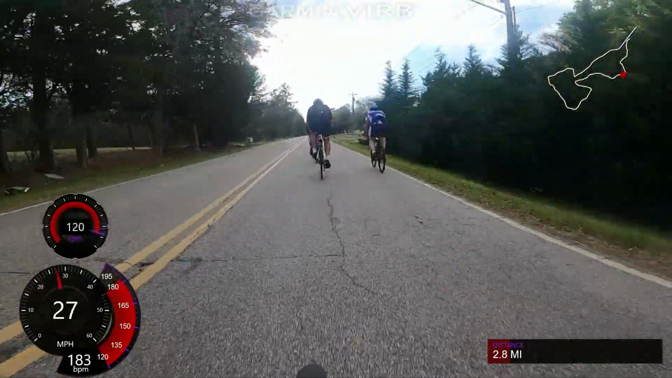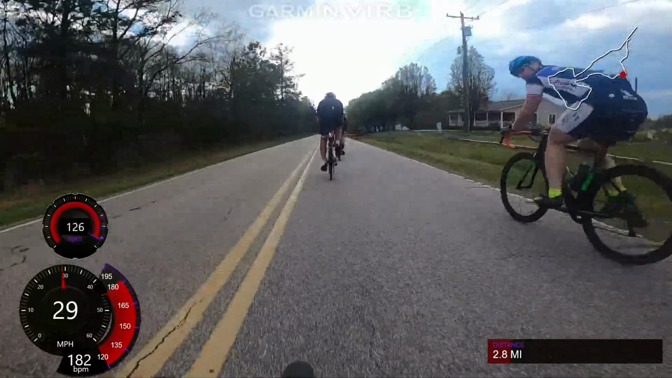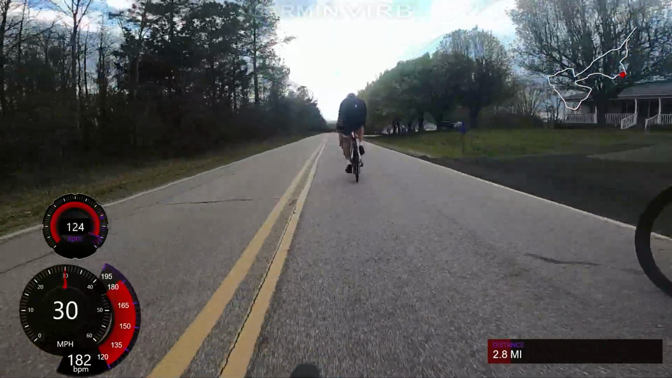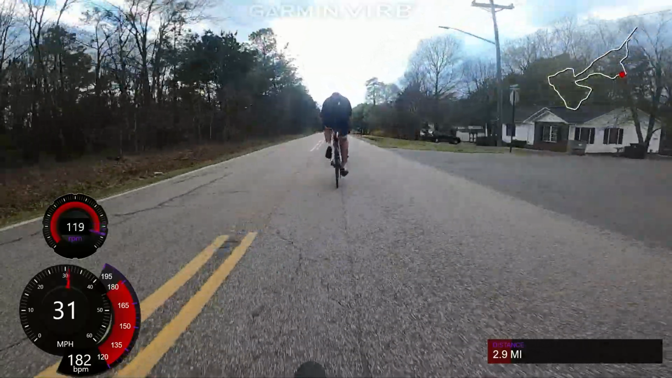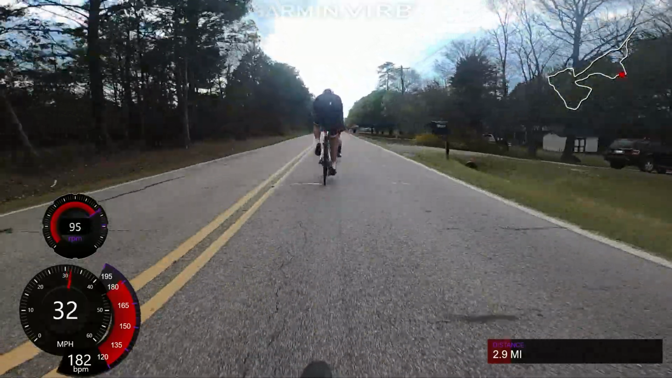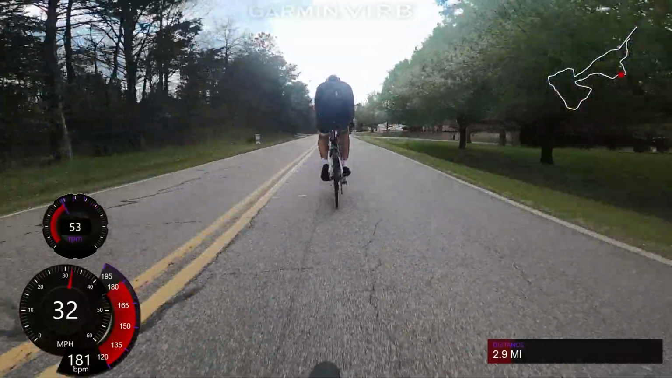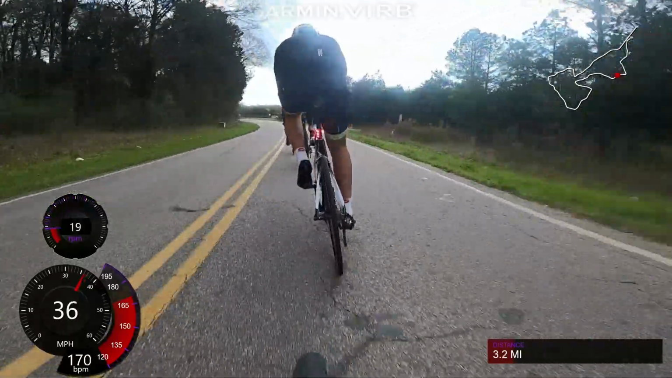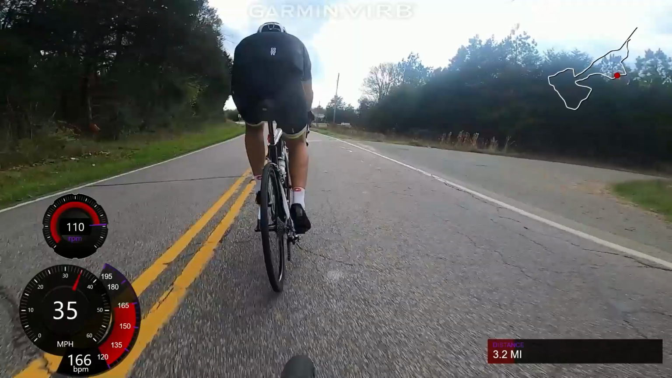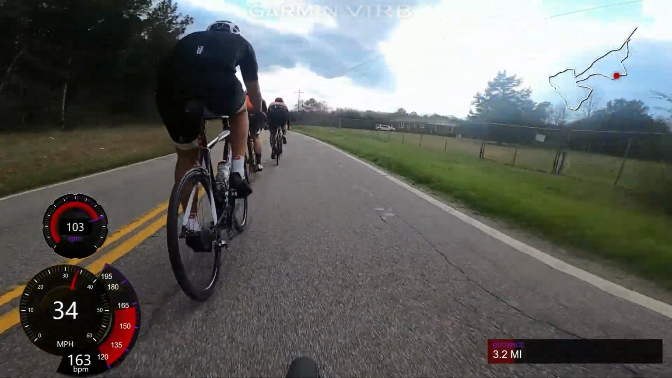But already I'm having to close gaps. That's one of the annoying parts about this, is everyone's riding for themselves, and so we're getting attacks, and boom, a gap opens up. We go around a turn, a gap opens up. Luckily, there's not a lot of stop sign turns. There's a few, but not too many. But I will end up having to close a lot of gaps in today's ride.